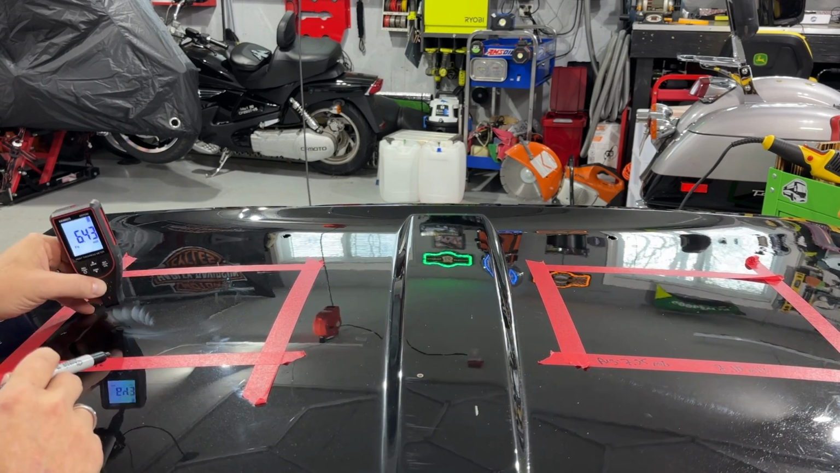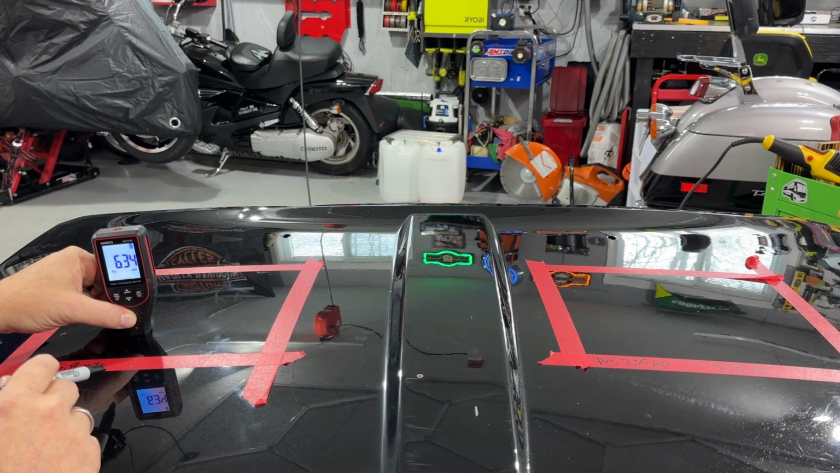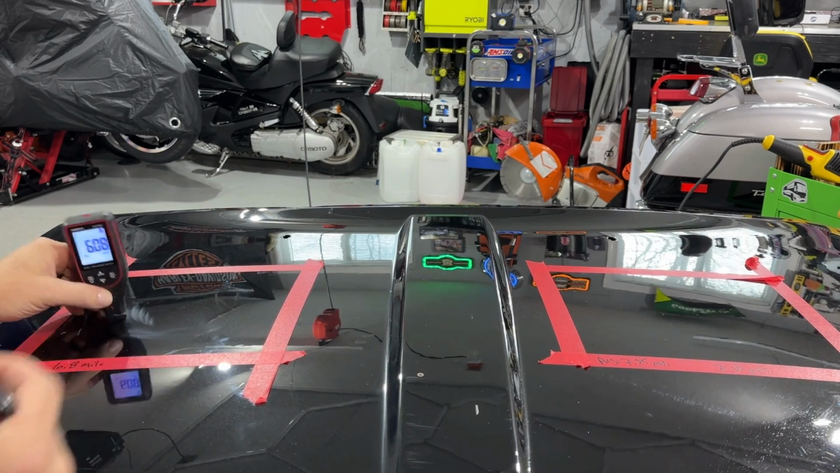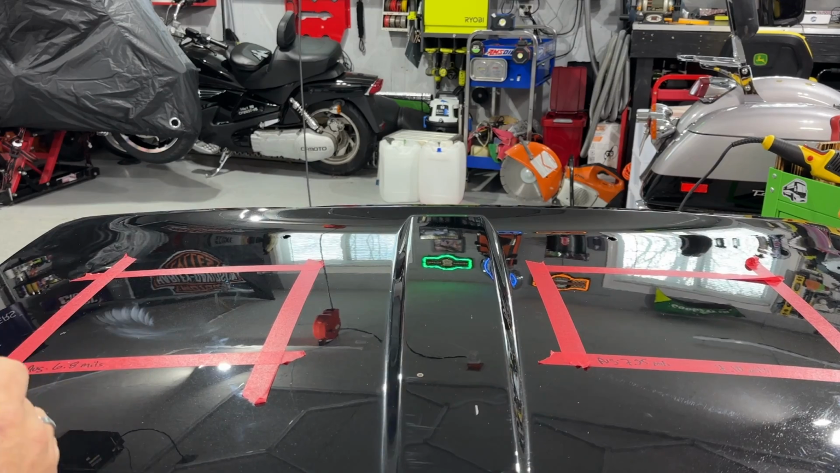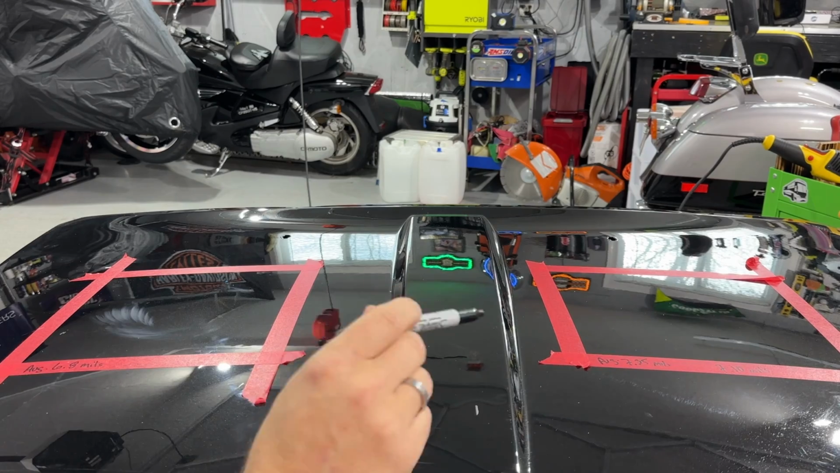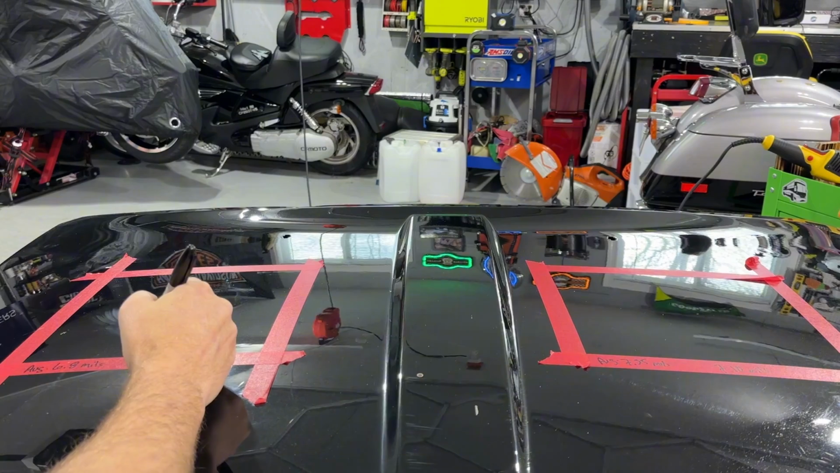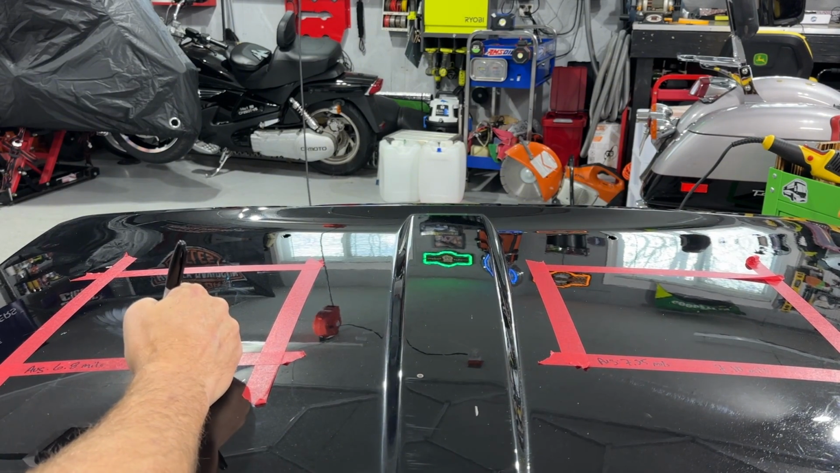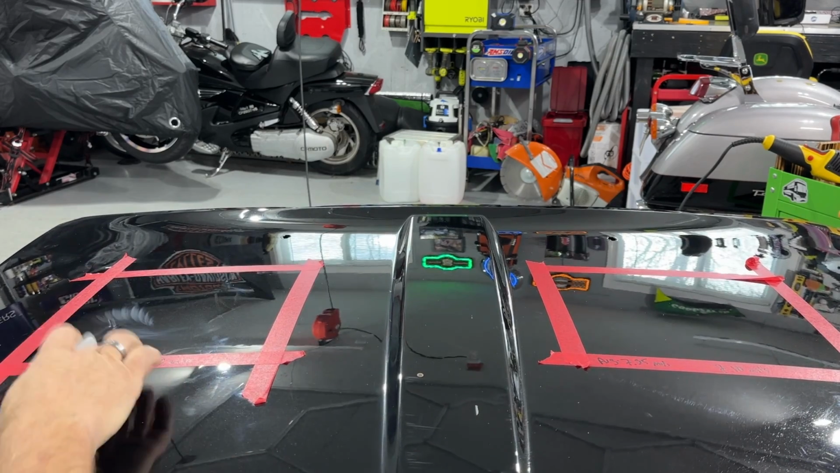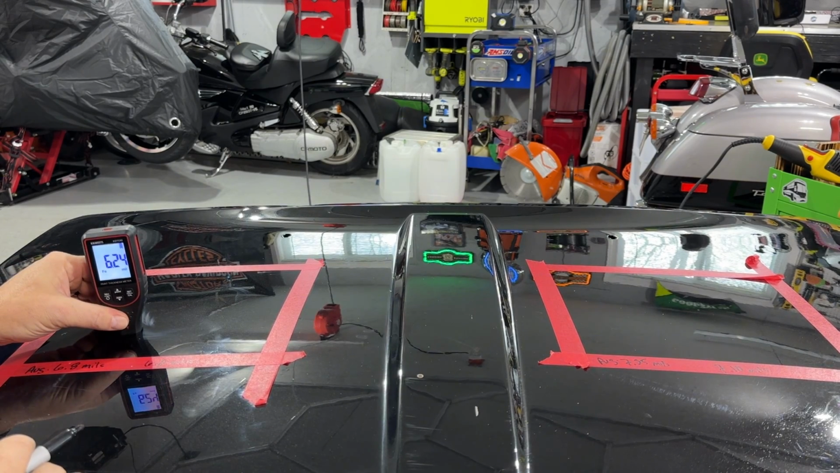So basically we marred the surface really bad from all the heat. 6.34, 6.48, 6.08. So we lost 0.8 of a mil, which isn't terrible, but definitely a lot more than we lost on the dual action side. That's for sure. So we would probably say it's about 6 mils. It's going to be our average on this side, just based off of going over here where it's really bad.